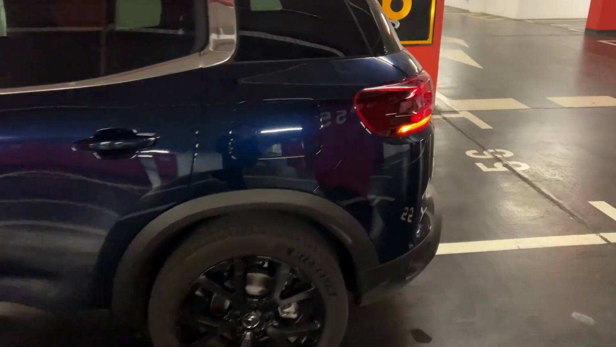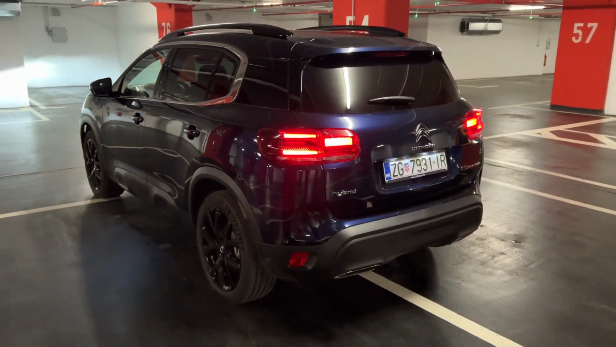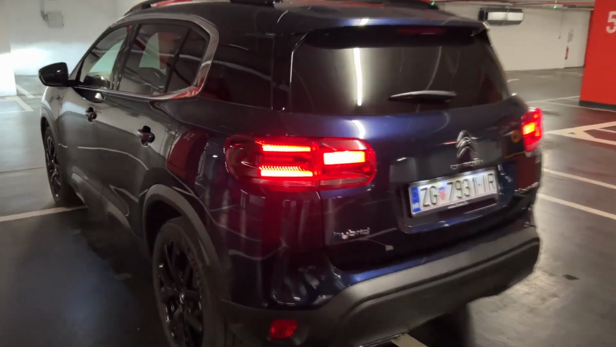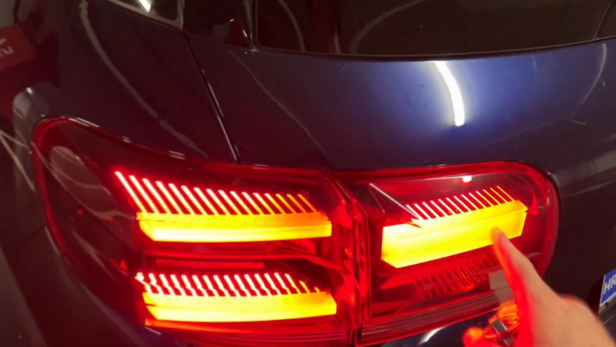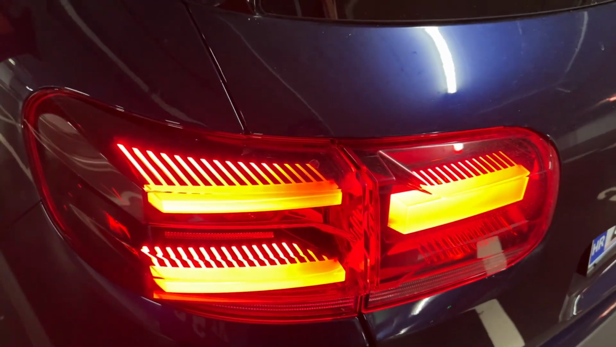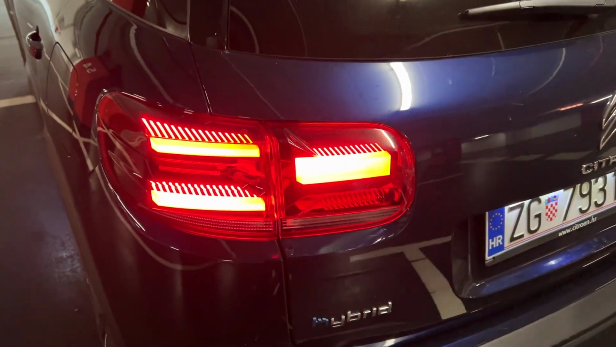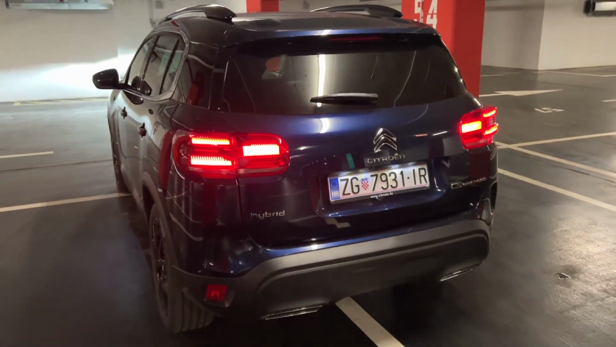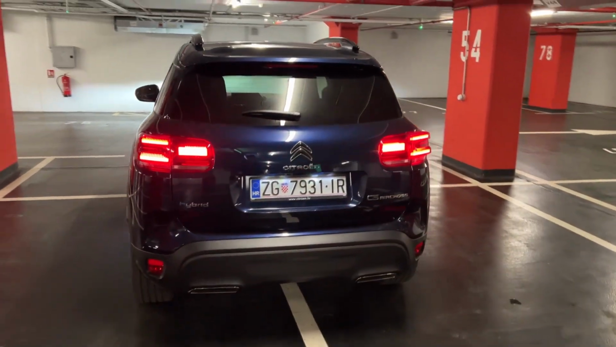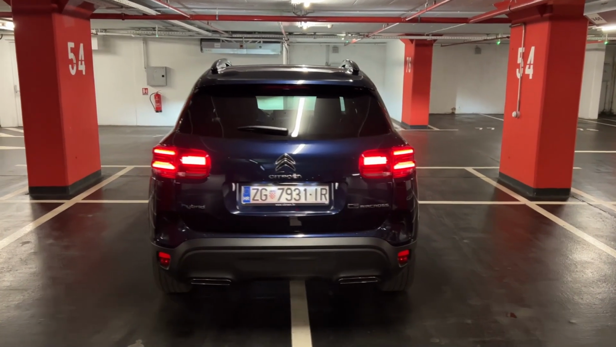Let me show you the car from the rear. There we go. You will notice the new lights. Look at the signature. The lighting signature is really impressive. It's a 3D lighting pattern here. I'm not sure how much you can see it on the camera, but in real life it really looks gorgeous. And also the lights have a bit of a darker housing compared to the predecessor.